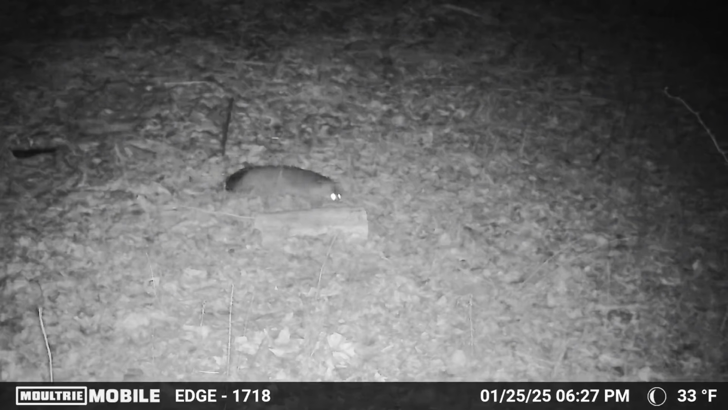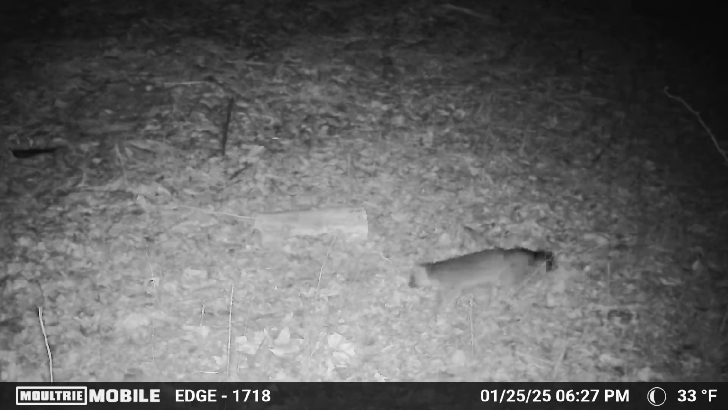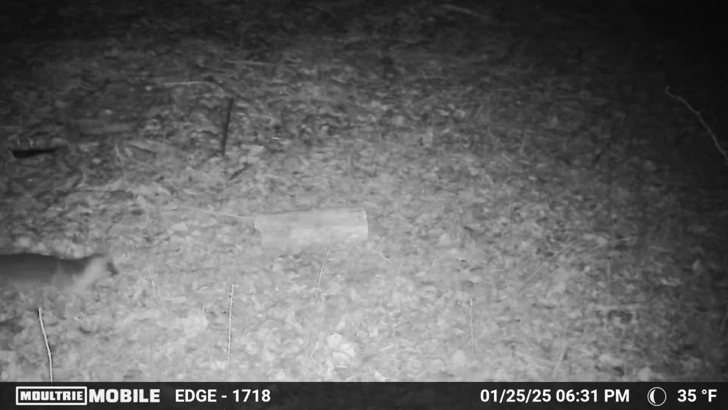Here's a gray fox back again. Can't say for sure that it's the same one that was in the video earlier, but this one's also just very leery of what's going on. He's very nervous acting. You can tell he just doesn't want to quite commit to go into that chicken. In this video here, he actually goes up and he spooks himself, takes off running, but he must not go far because just a couple seconds later, he's right back in to check it out again.